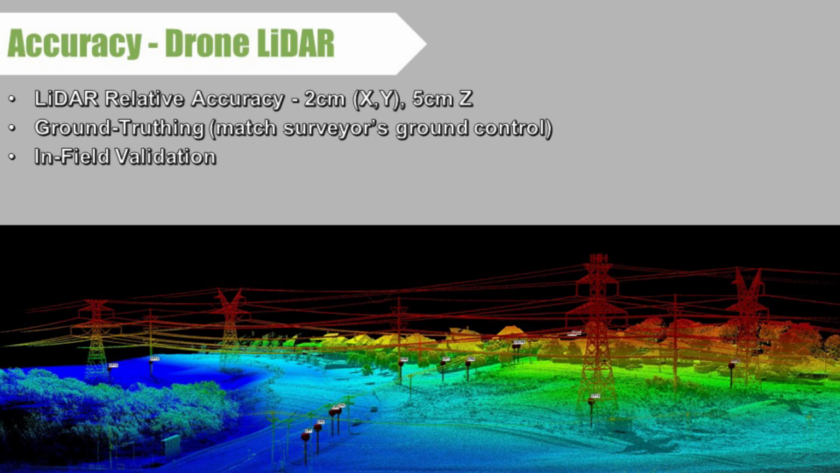We then do ground truthing, so we need the surveyor's ground control to match our point cloud, to make sure we've moved everything so our absolute accuracy matches what someone would get on the ground if they took an RTK unit out there. We then want to do in-field validation of the data. You can either do it on every job, or scatter it among jobs, just to confirm the data we're getting is consistently accurate with what a surveyor would expect.